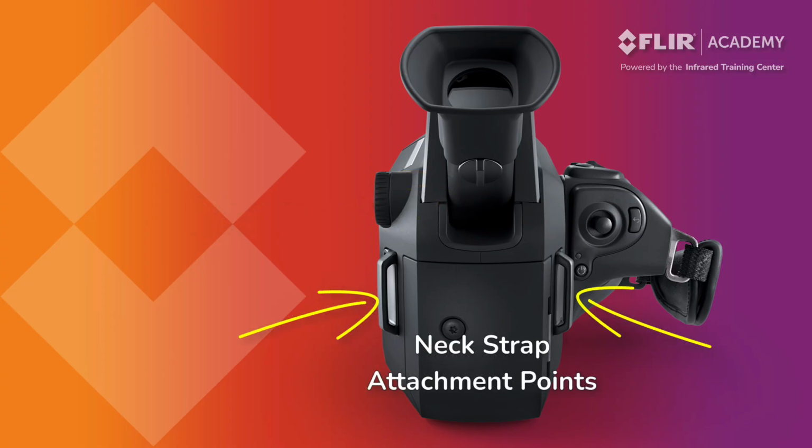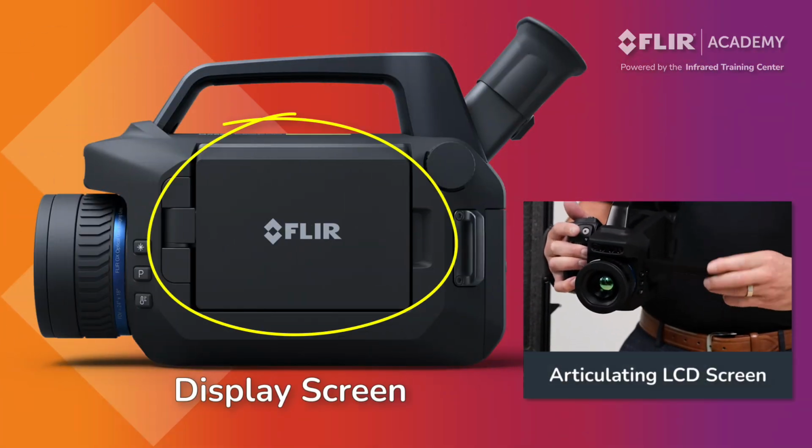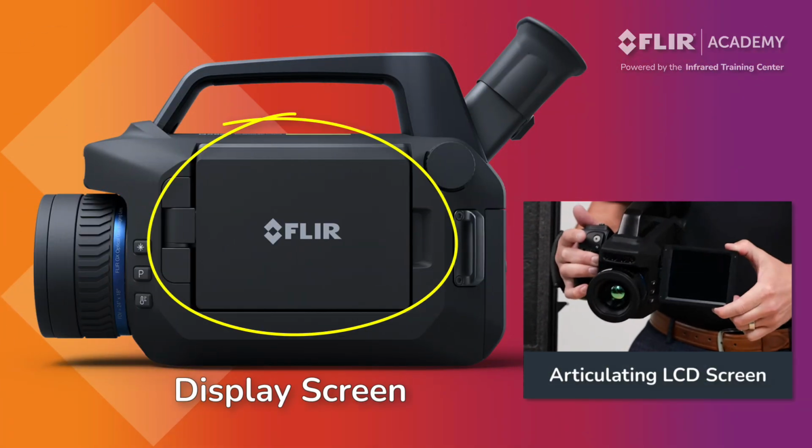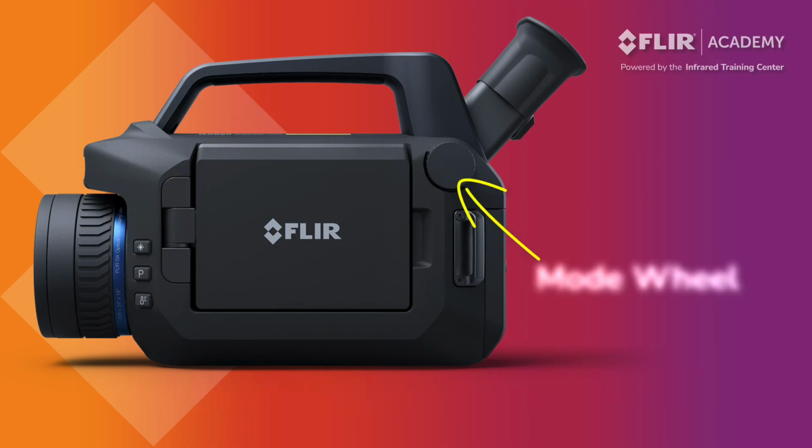These are the neck strap attachment points. It is recommended that operators use the supplied neck strap when operating the thermal imager. The display screen located on the left side of the thermal imager closes into the camera housing when not in use. The mode wheel allows operators to switch the thermal imager between the various operational modes, as well as access the camera settings and review saved data. We'll discuss all of these mode options here in a moment.